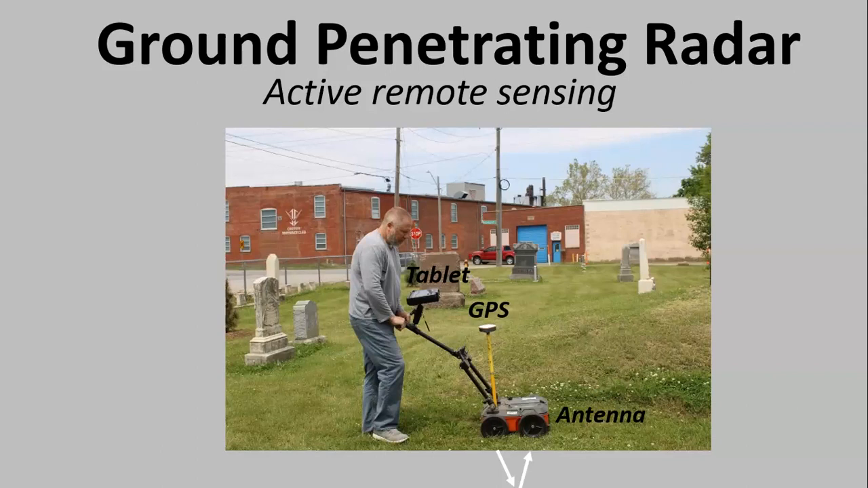Those signals bounce off things in the ground, come back up, and are recorded in the system. Obviously the closer they are to the ground, the quicker they're going to return. So it's a timed thing: it goes down, hits something, comes back, and you're measuring the amount of time that the radar went into the ground, hit something, and bounced back.